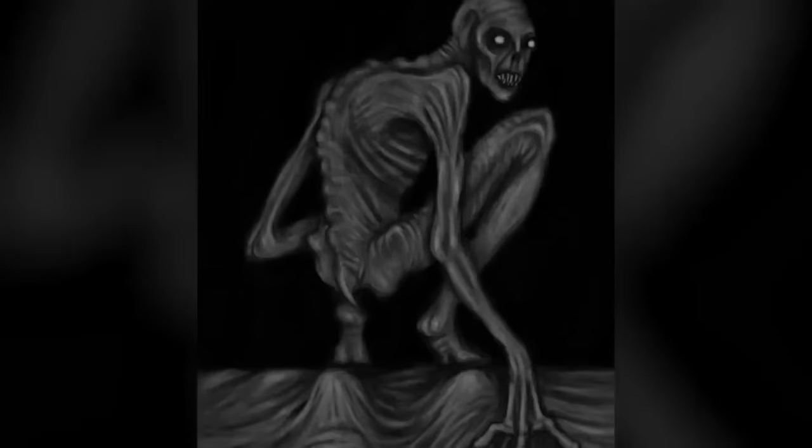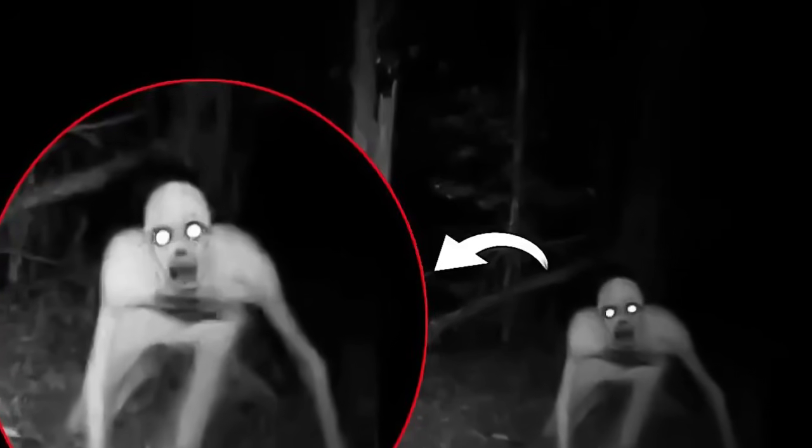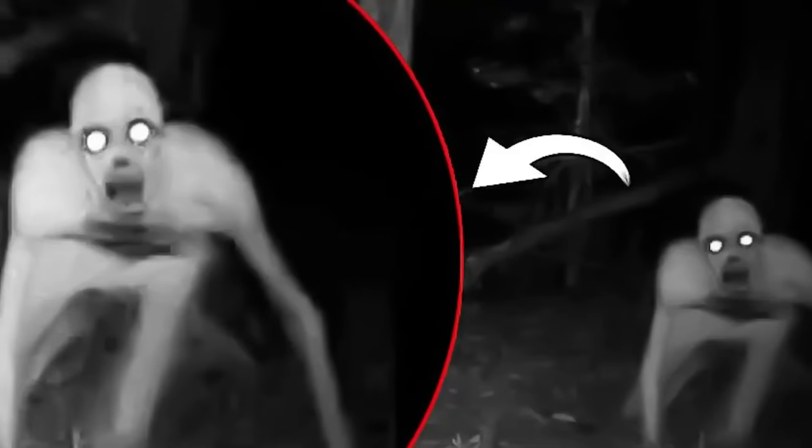Now, for those of you who don't know, the Rake is a humanoid creature with long, sharp claws and pale skin. It's been spotted in various parts of the world and has been the subject of countless paranormal investigations. The creature is said to have a hunched posture and stands at around 6 feet tall. Its skin is pale and almost translucent, and it has elongated limbs with sharp claws that could inflict serious harm. It's a creature that strikes fear into the hearts of those who encounter it. It's almost like a twisted version of a human being. Its sharp claws and eerie posture are just a cherry on top, making this truly a terrifying sight to behold.